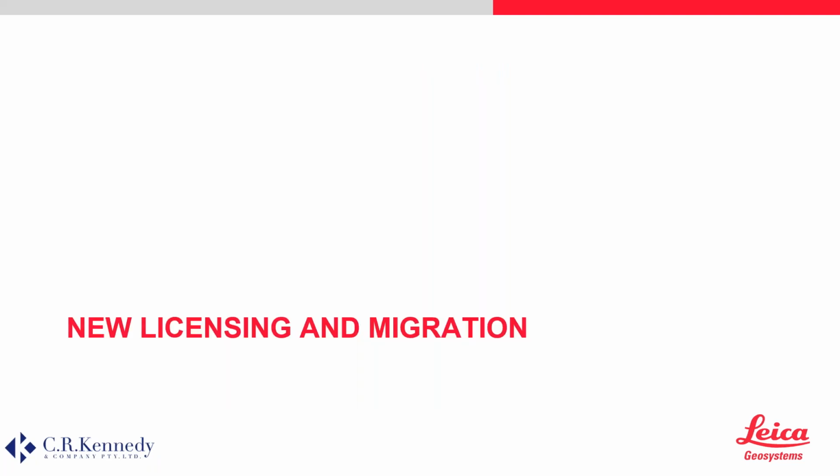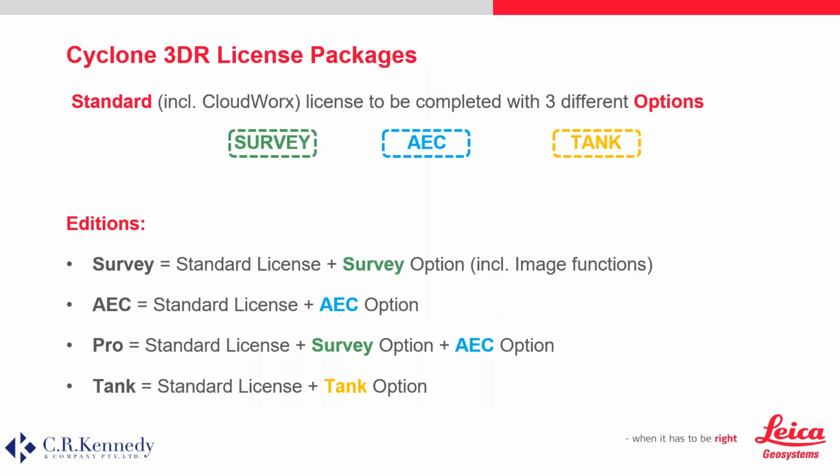We'll kick on. We're on the home stretch now. So we'll talk a little bit about licensing and migration. So the standard package is the backbone, so to speak, of Cyclone 3DR. And at any time in the future, you can add more functionality with the addition of the survey, AEC, or tank options.